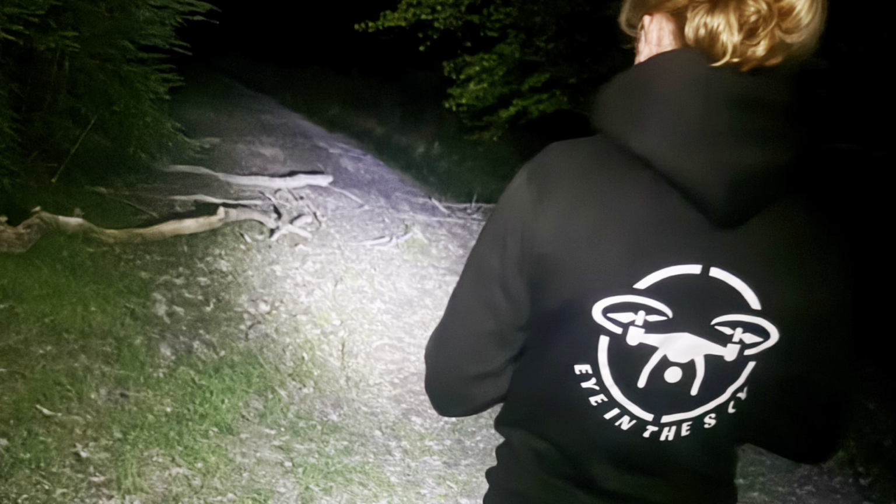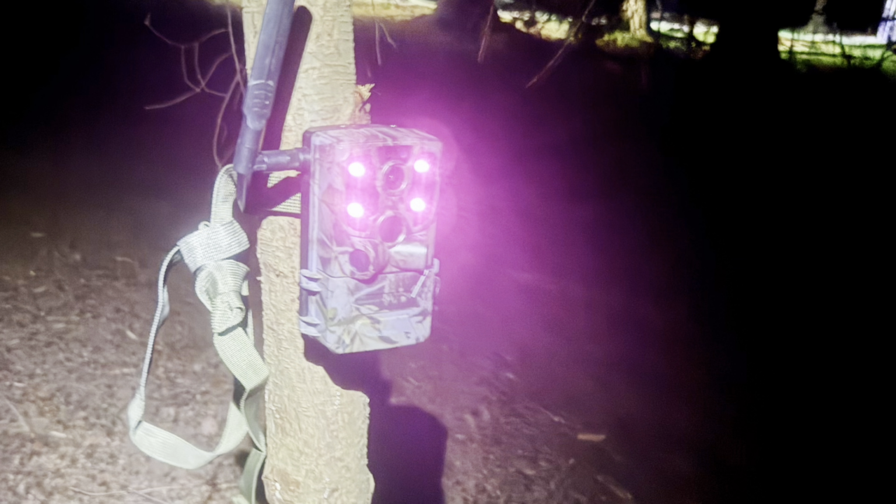So that evening we went out to meet Red's owners and we had a look around the area. It was a bit later on in the evening, so it was quite dark, but we got a feel for where the car was parked, and we decided it would be a good idea to set up a feeding station with a camera to monitor. So we did just that, using some of Red's favourite foods and some of the owner's scented items. We then did a scent trail leading in various directions that led into the feeding station, and then we left the area nice and quiet for the night.